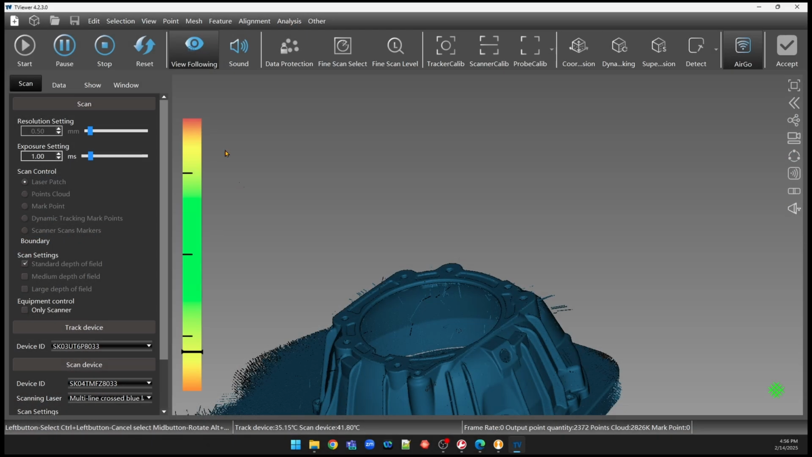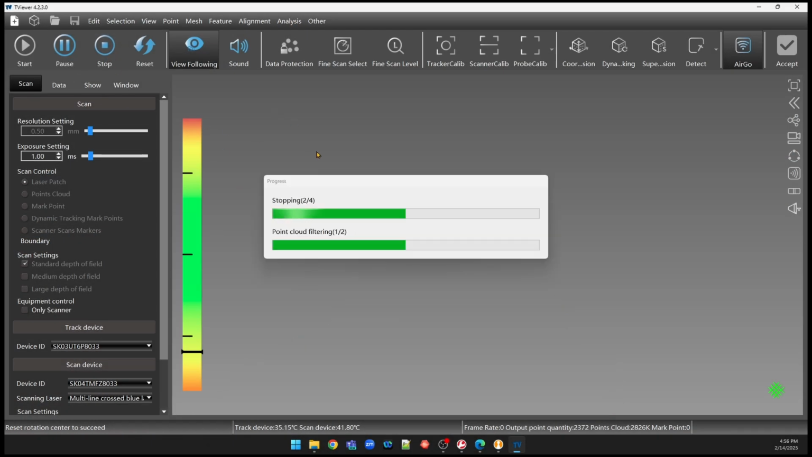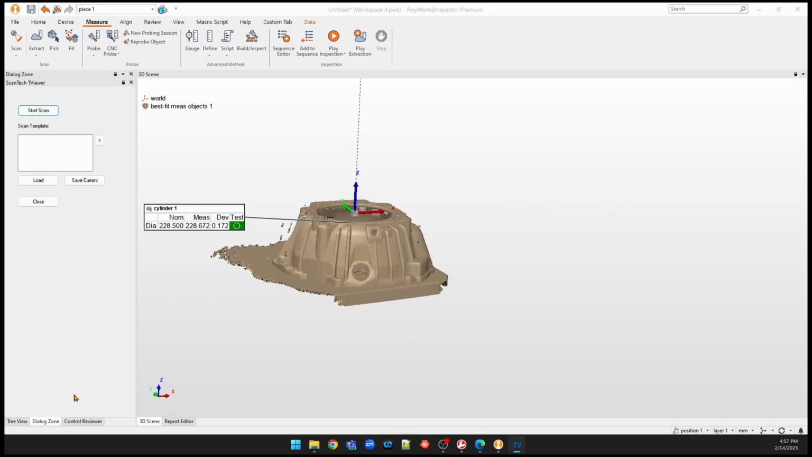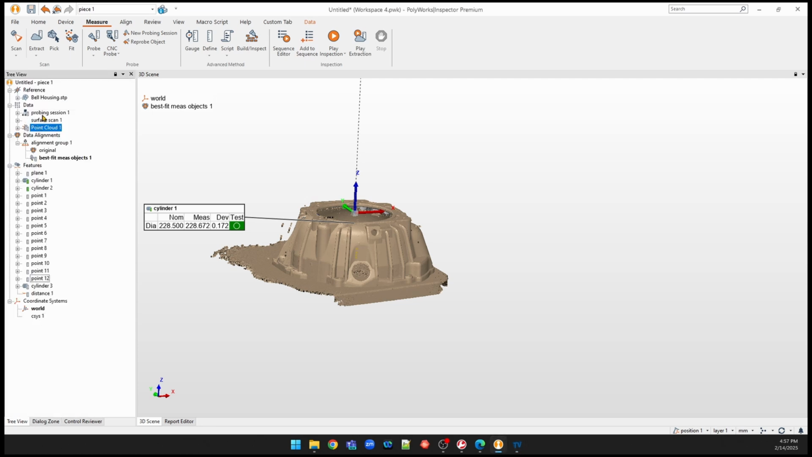When I'm happy with the data that I have collected, I'll go ahead and stop that. And we'll accept it and drop it right back into PolyWorks. Hit accept, puts it right down on top of our CAD model. So that's our scan data right on top of it.